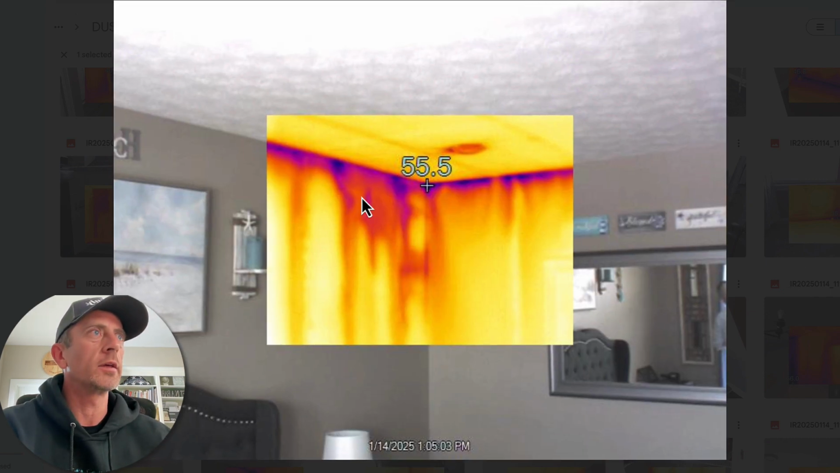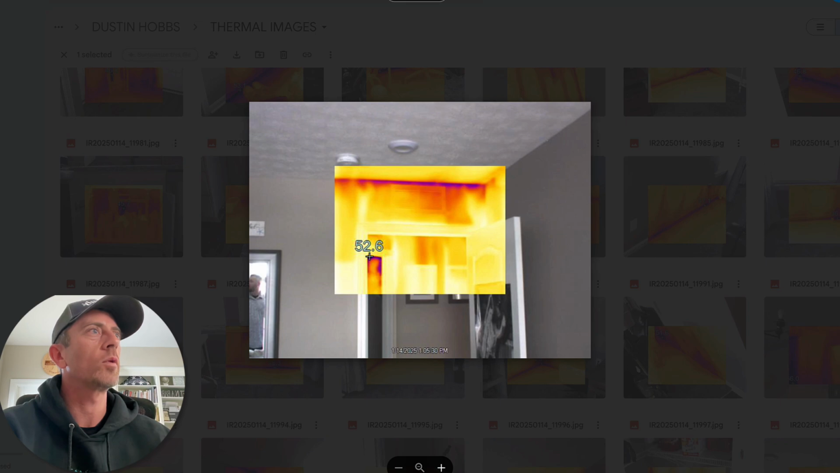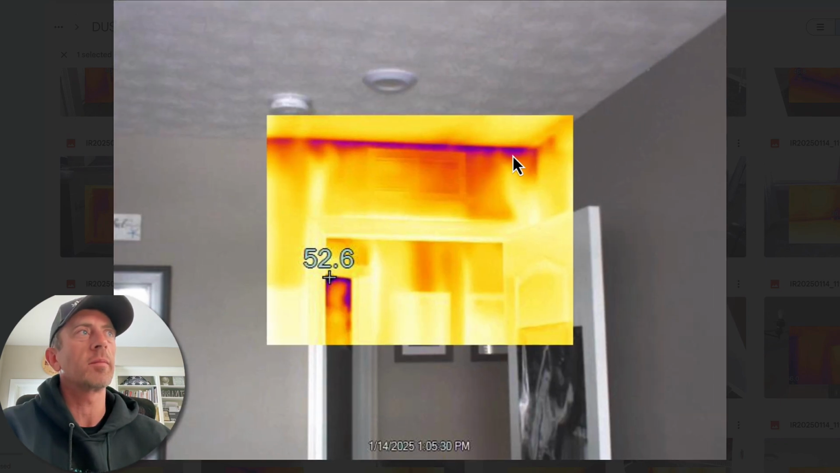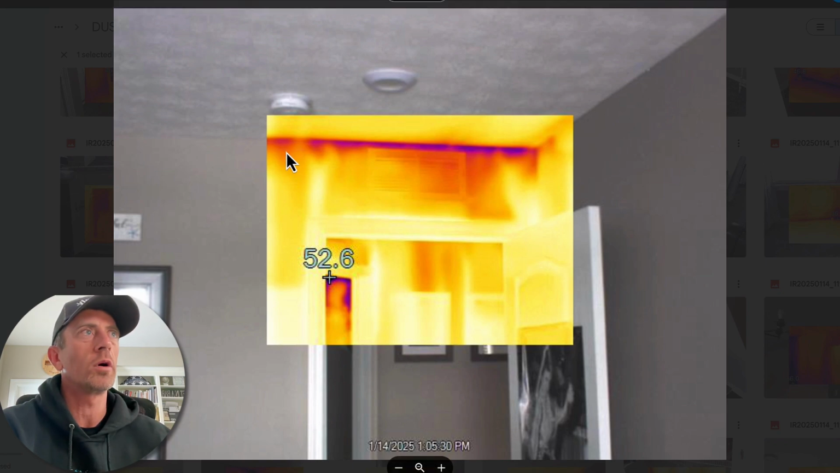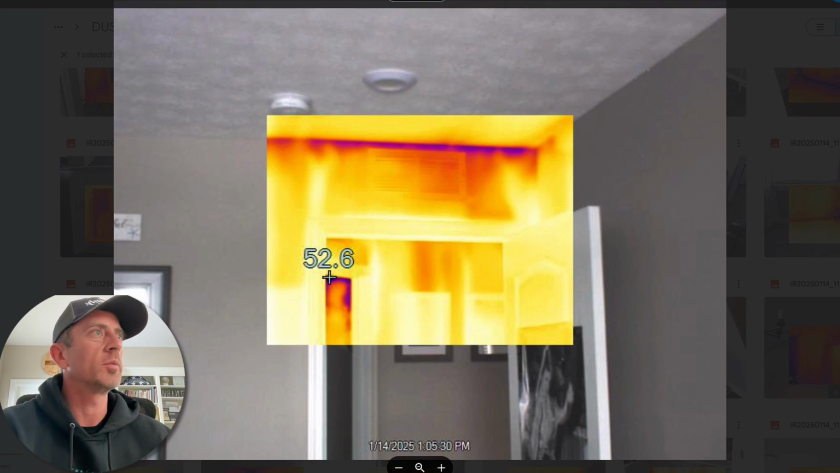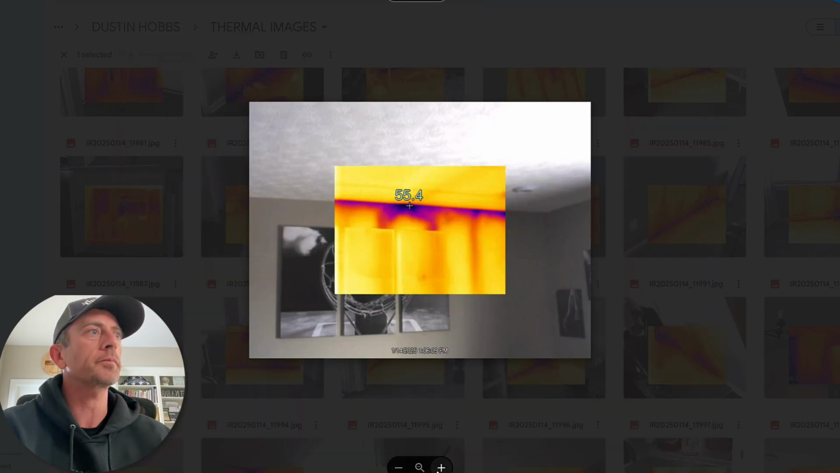Again, top plate leakage. This is a bunch of air getting into wall cavities, some compressed fiberglass inside the wall cavities. This is actually an interior wall, and you can still see the same thing going on. So any place that you have an interior or exterior wall where that gap between the top plate and the drywall meets should be sealed. And I put a link in the emailed report to show you kind of what this looks like up in the attic and how to do it.